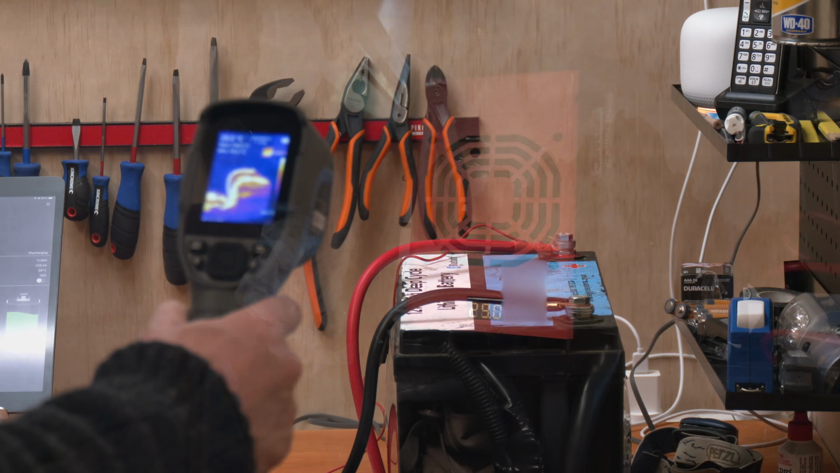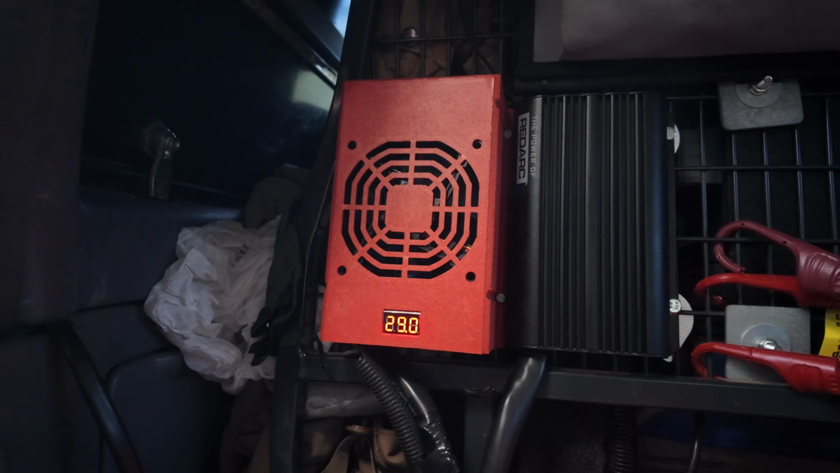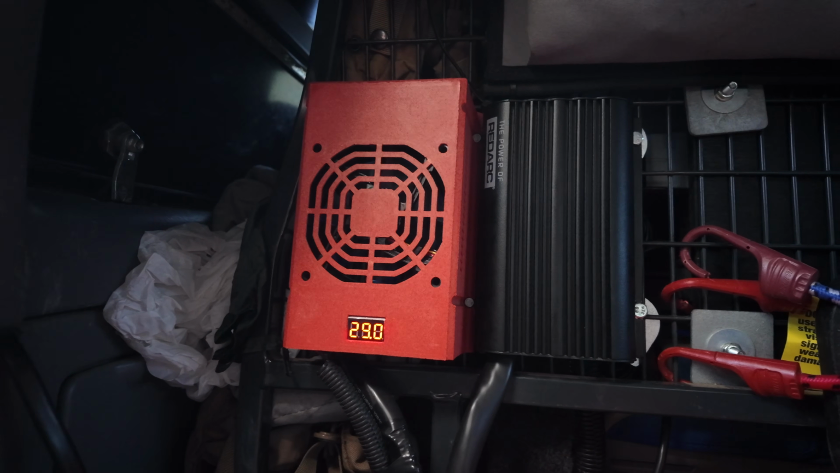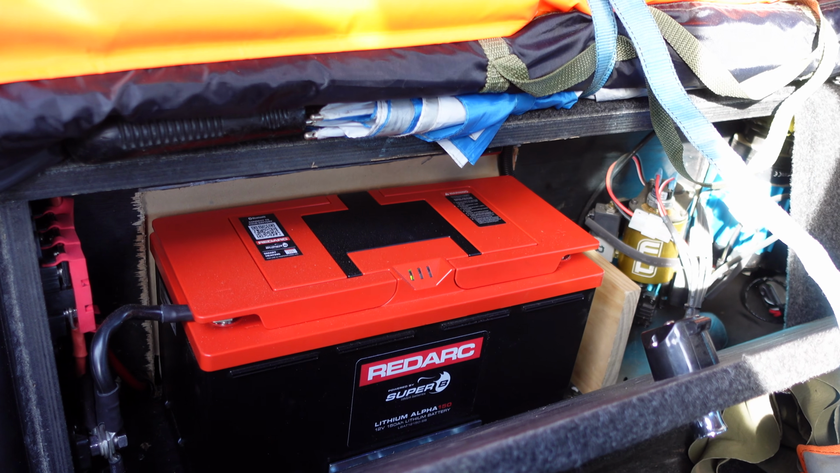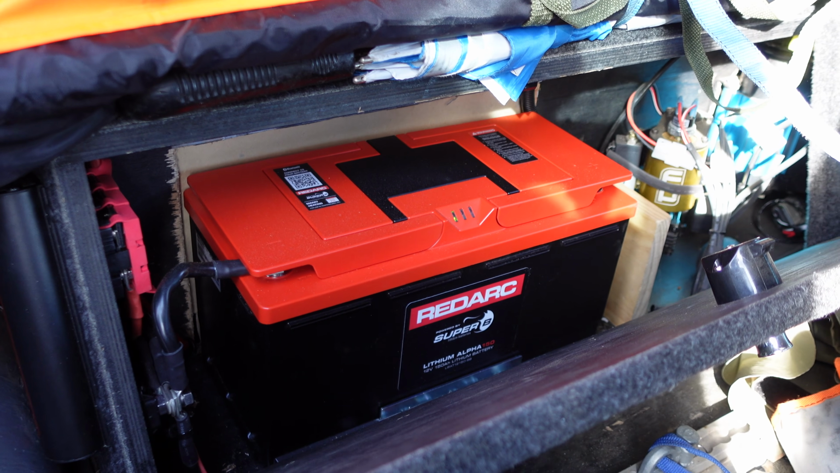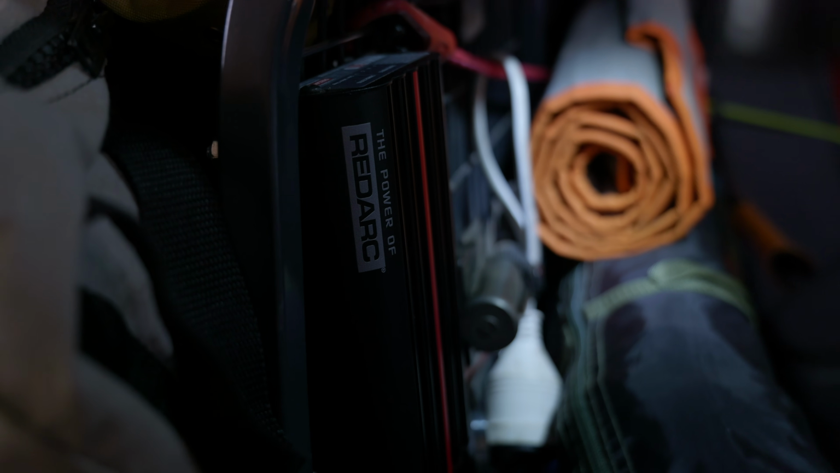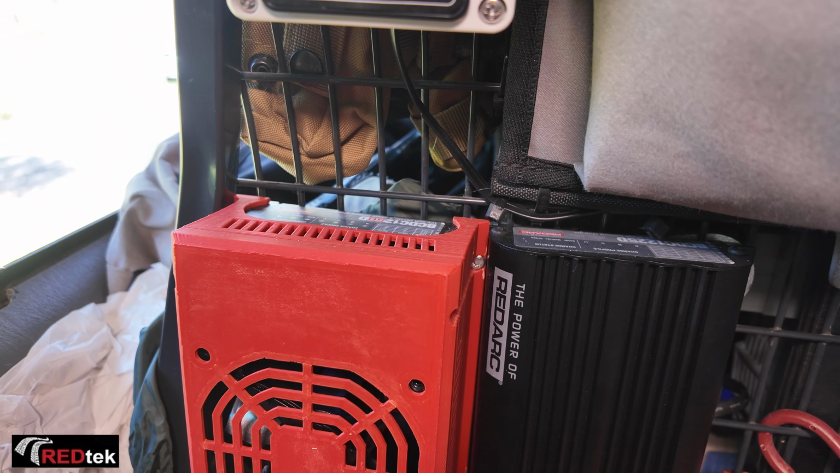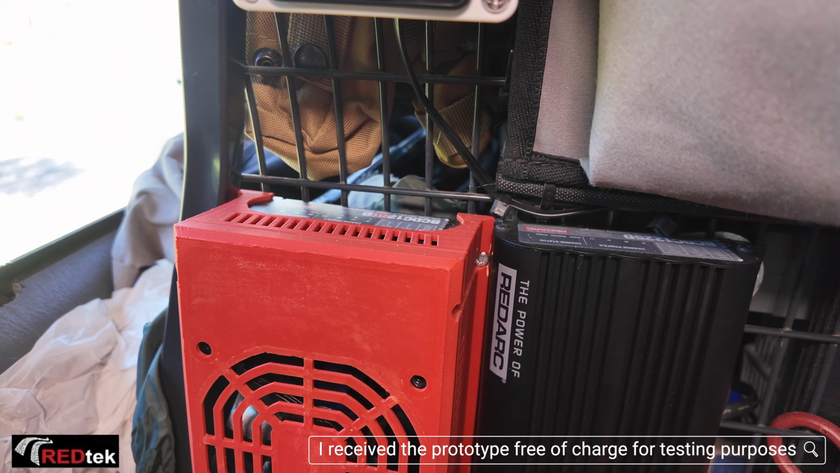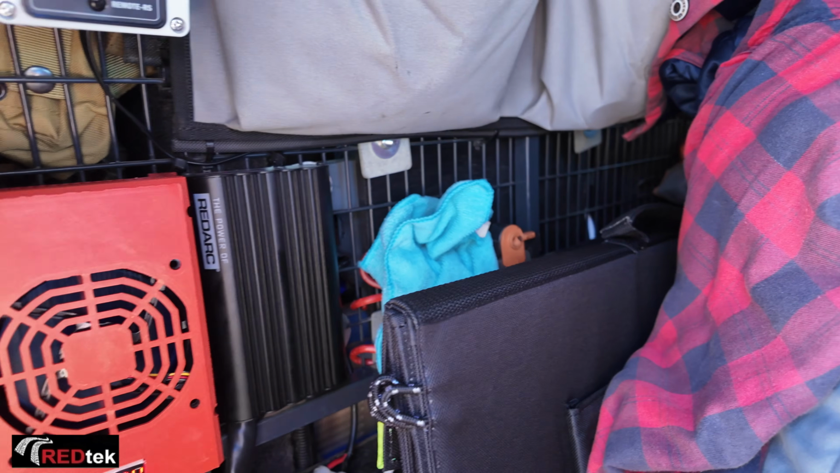In my four-wheel drive, I've got two Red Arc BCDC chargers, a BCDC 1250D and a BCDC 1225D, charging my Red Arc Alpha 150 LFP battery. The 50 amp hour charger is supposed to provide a high current charge, but I noticed it wasn't delivering full output for long. Redtech, not to confuse with Red Arc, sent me a cooling solution for the charger to stop it from throttling the output due to the internal heat.